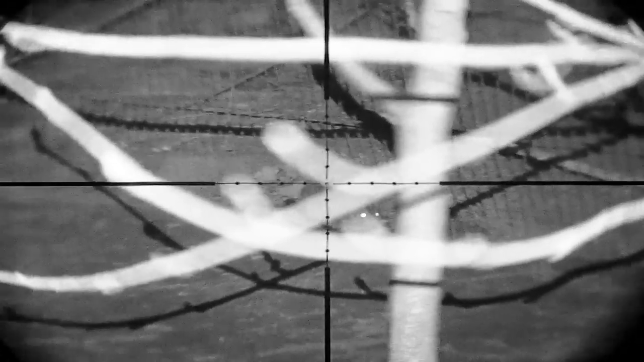I just moved inside the chicken run when I spotted this rat, but I was having to track it freehand and I never did get a chance to get a shot off.